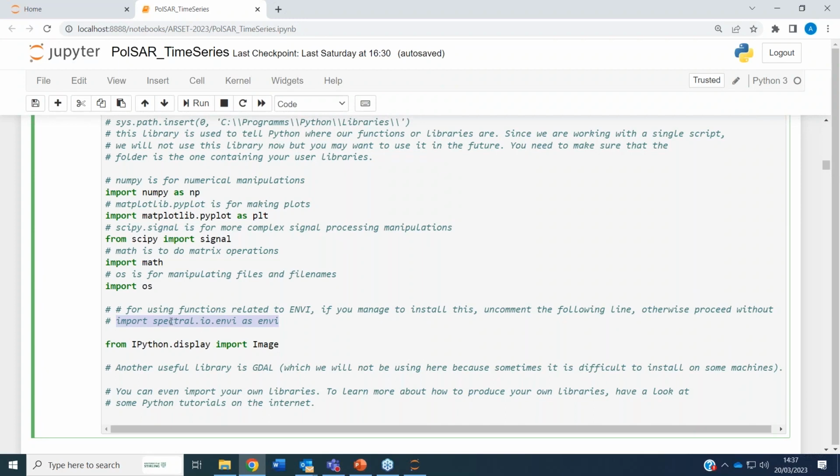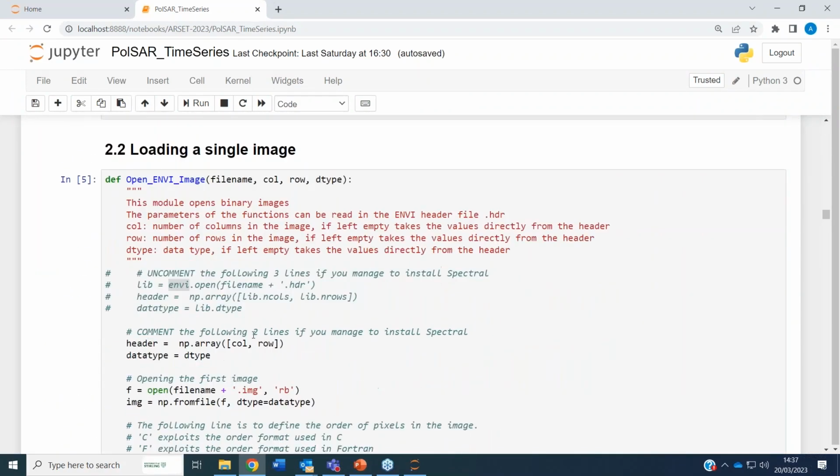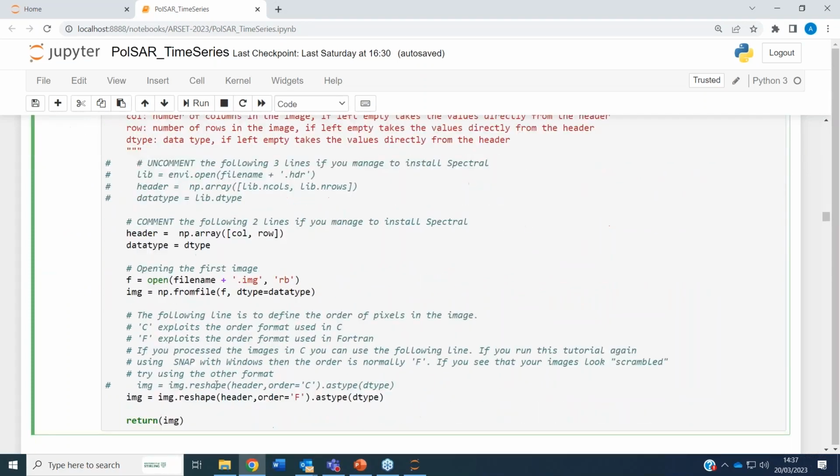But if you don't manage to install this library Spectral, then you will be stuck. So to avoid that, what I did, I coded a way around it where you basically use only the libraries that come straight away from Anaconda. You don't have to install extra libraries. I will tell you more about this when it comes to the hard coding bit, but it's not good to hard code. So if you manage to install Spectral, your code will be better.